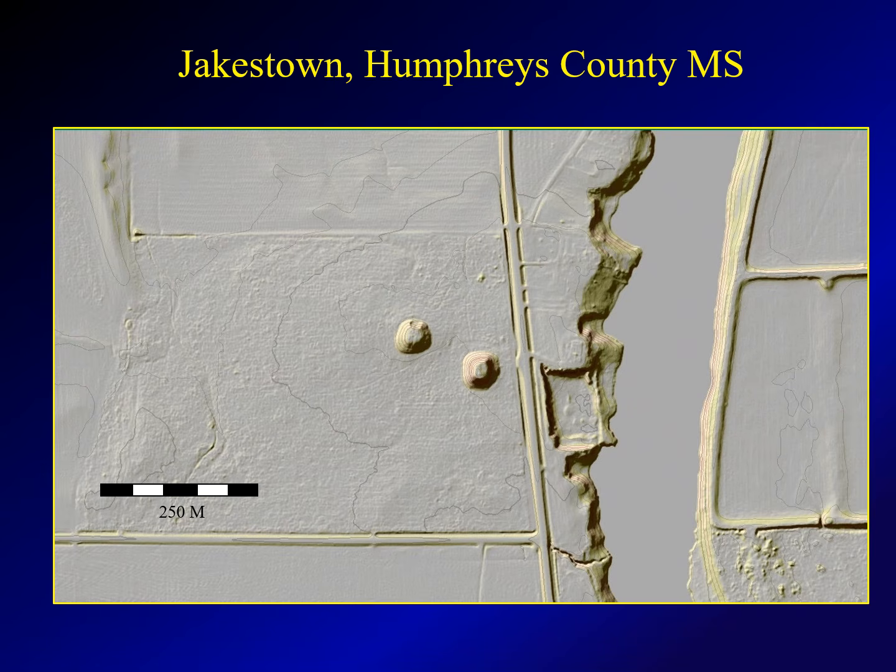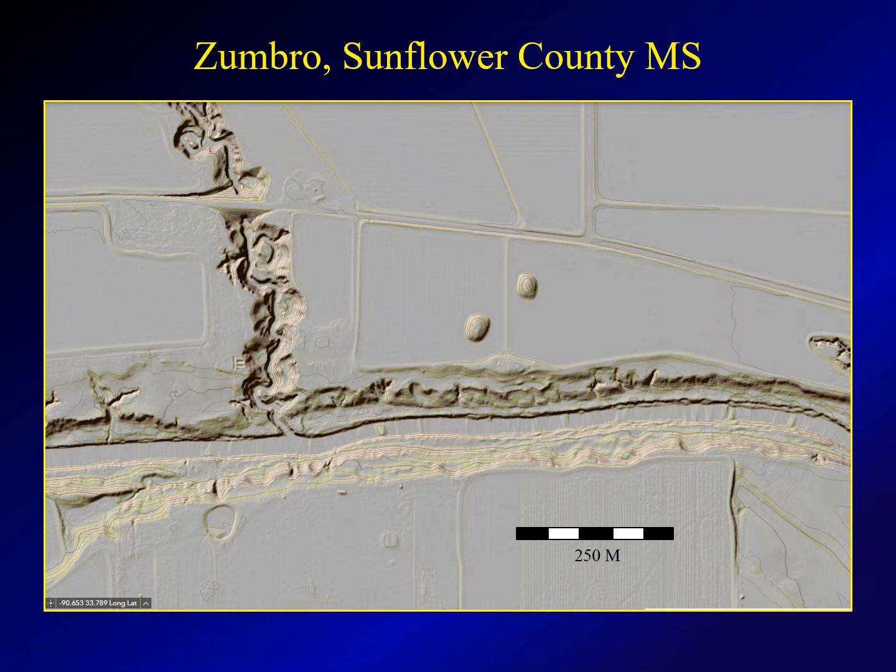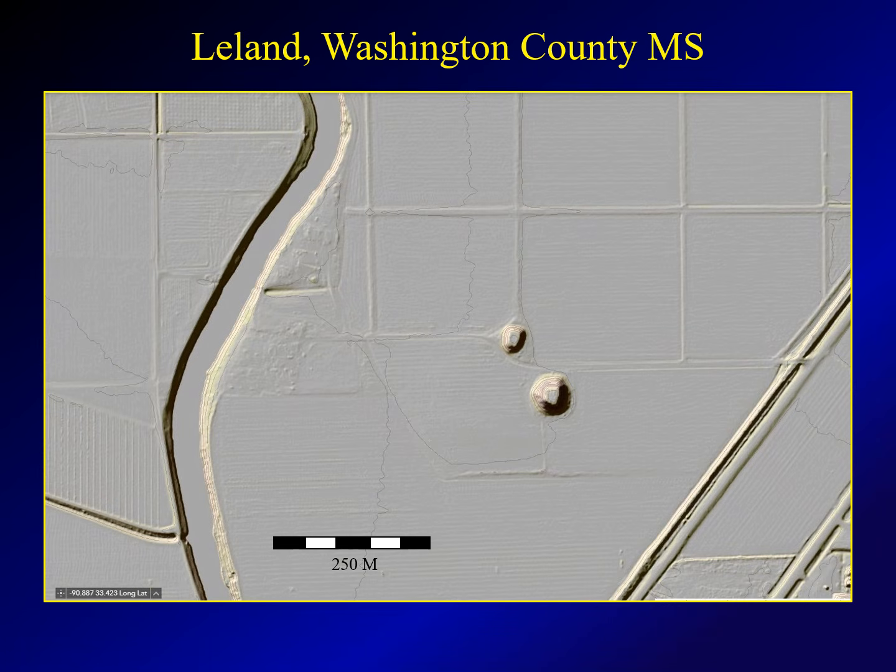Jaketown in Humphreys County, Mississippi, a two-mound group, has a different alignment. This is, in this case, the solstice alignment. There are several mounds that were here that have been destroyed, several additional mounds. Zumbro Mound, Sunflower County, Mississippi, another alignment, 51 degrees. And the Leland Mounds, Washington County, Mississippi, yet another alignment, 147 degrees.